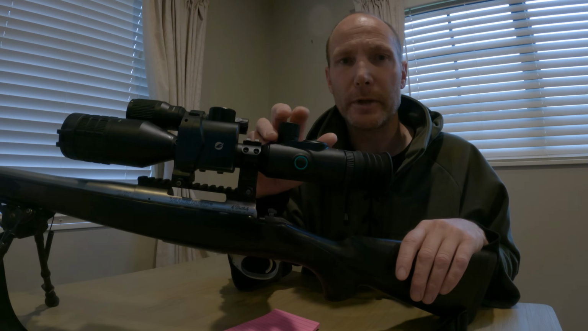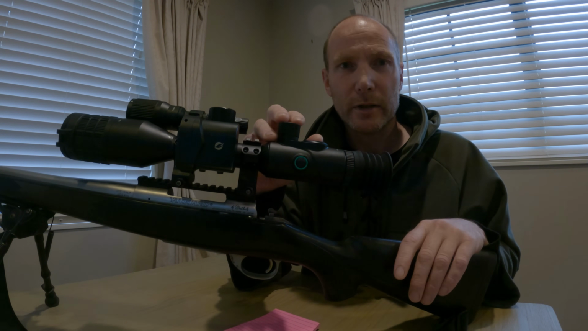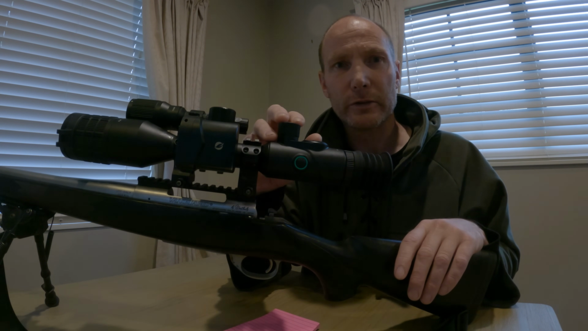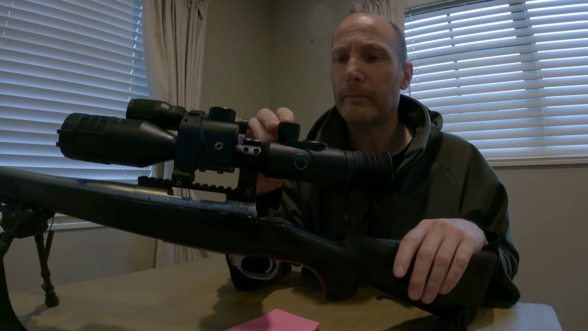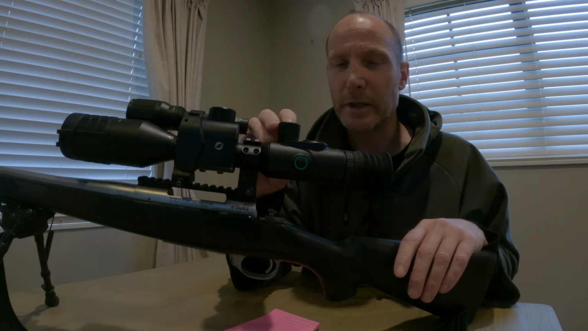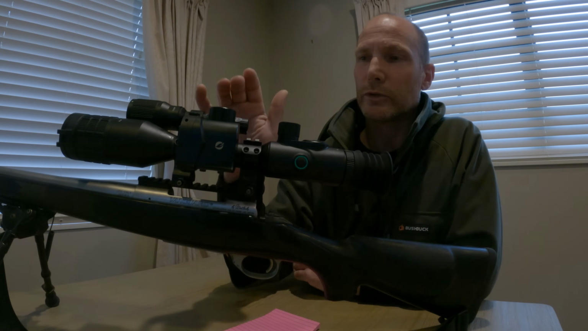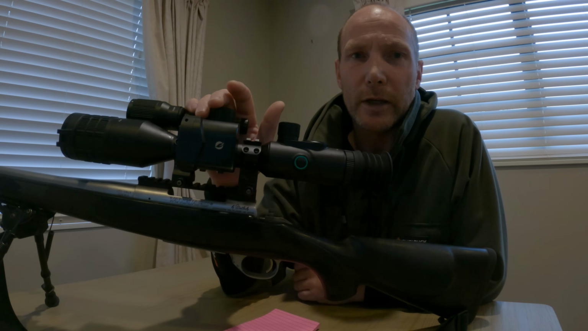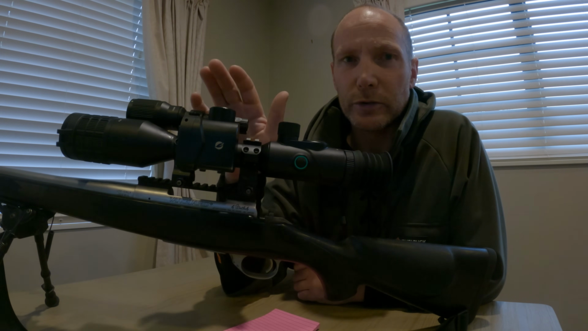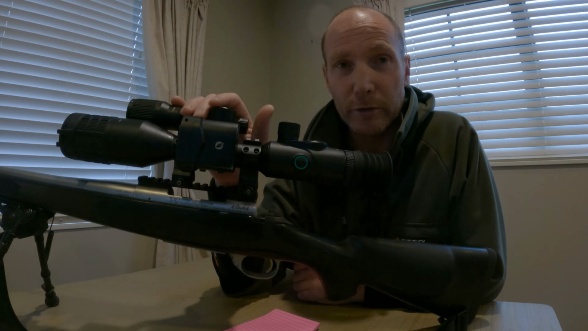The menu on the top here, it's very easy to use. I'm not one for reading instructions. I'd rather just play around and get used to a device like this from trial and error. But the menu that comes with it is very good as well. It's very easy to use. It's also got a laser dot, a red dot that goes onto your target if you're that type that uses those. I haven't bothered using that yet.